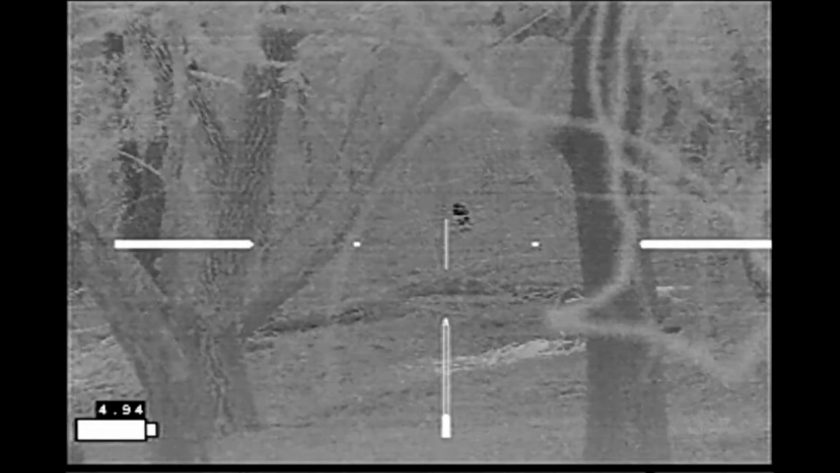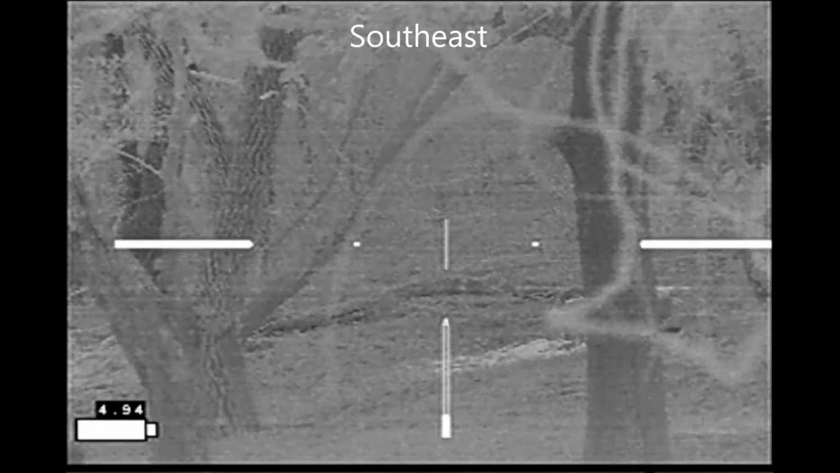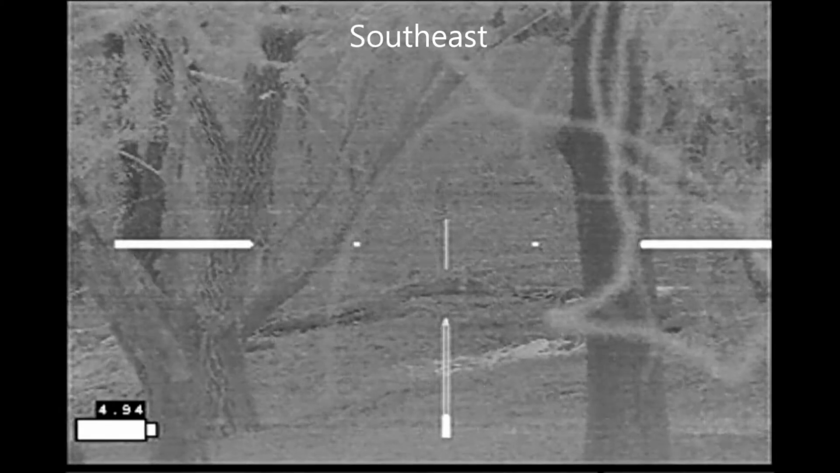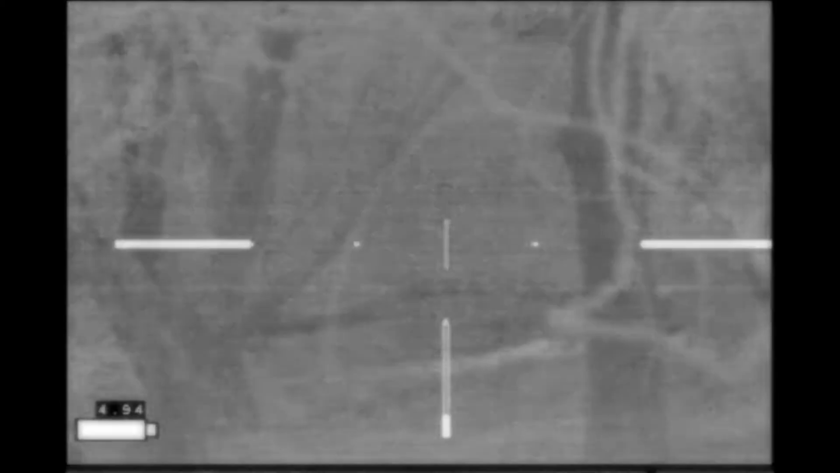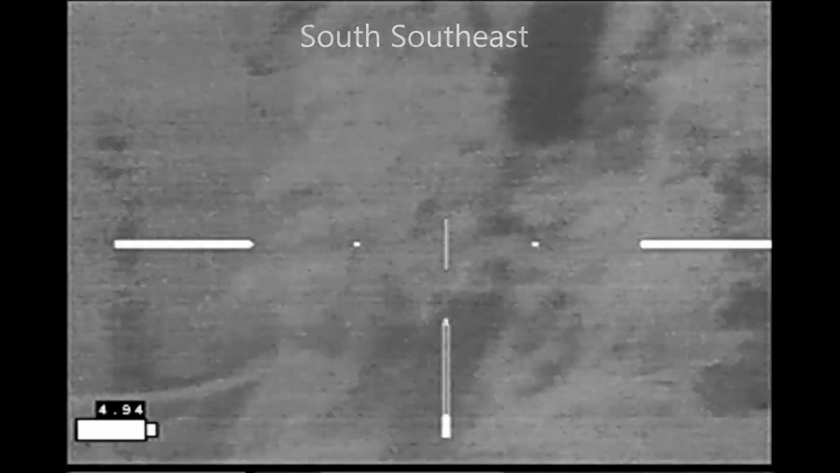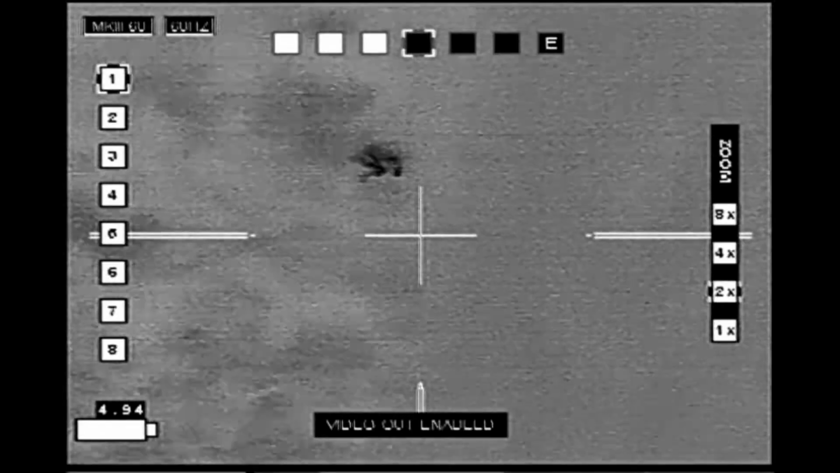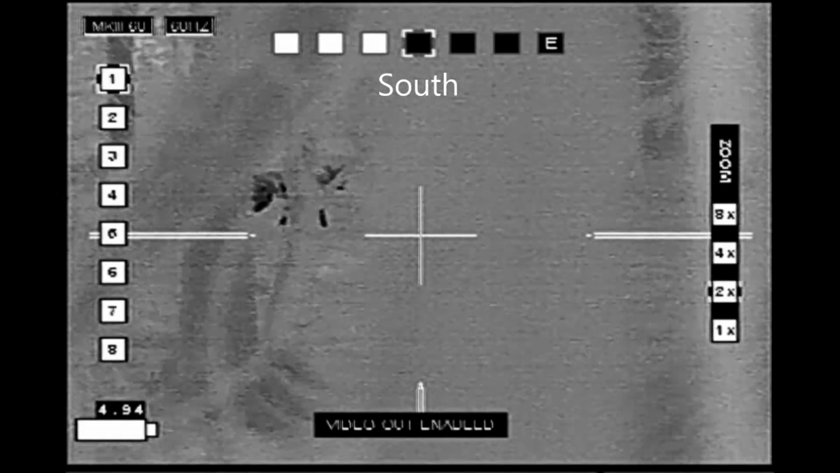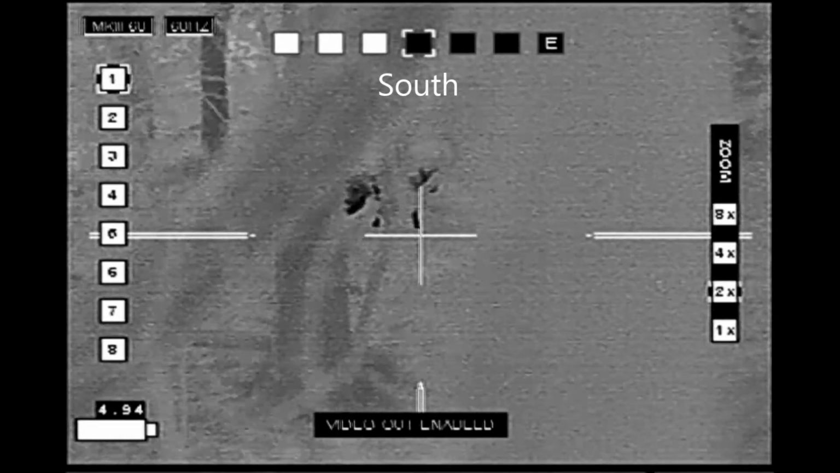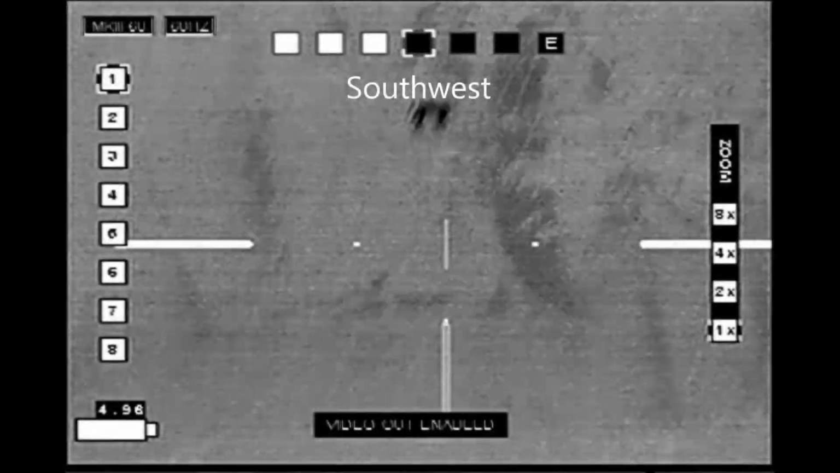Now, I've had several people tell me that coyotes will often circle all the way around you in order to assess what's going on, especially if you're using a call. And this was a case where I was able to see the coyote actually do most of his circle around me. Here he's worked his way around to the southeast. Now to the south. Most of this time I don't actually have a shot because of too much obstruction, either by the woods themselves, power pole, and later you'll see a camper gets in the way.